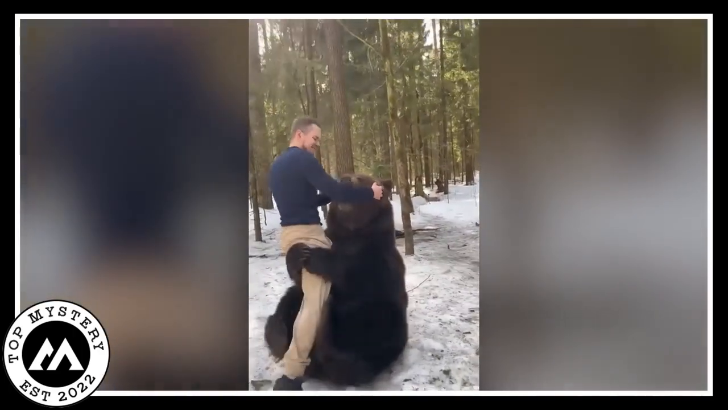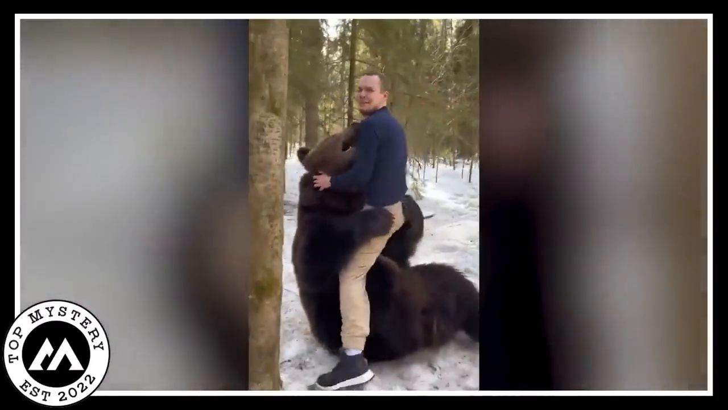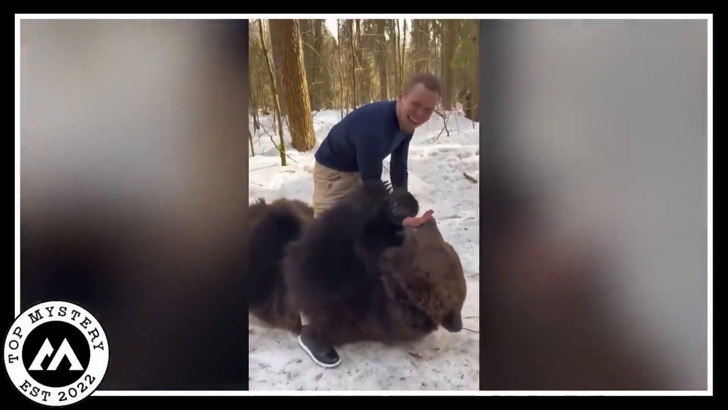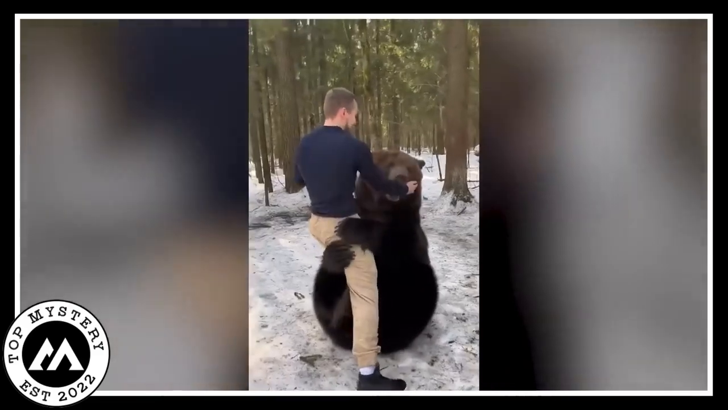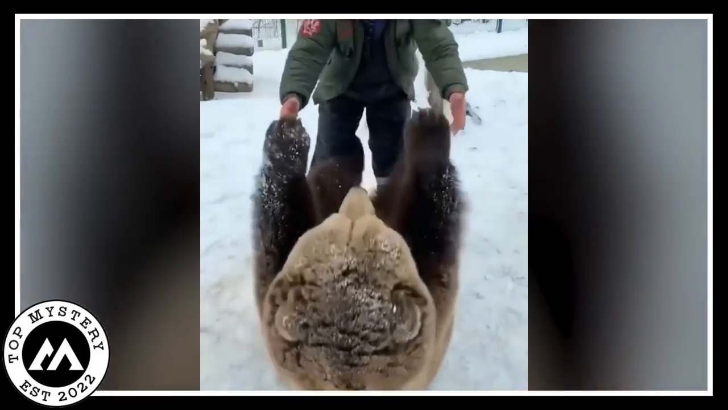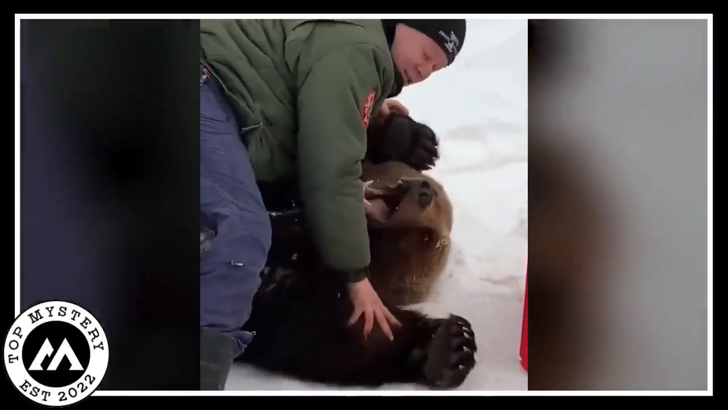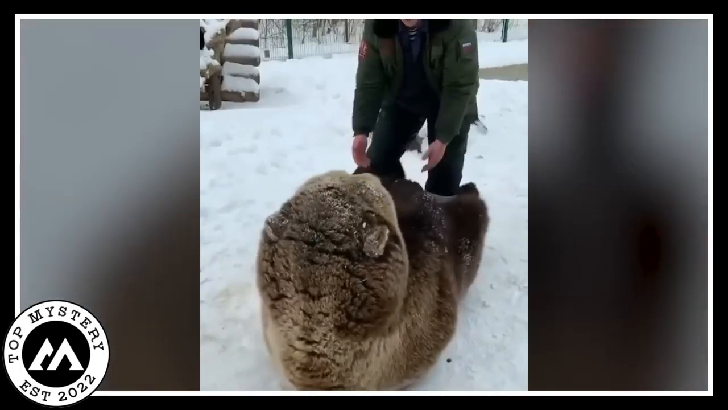Their bond is pure joy, making you want to join in on the fun. The bear's probably thinking, this human is my best buddy. And the guy's like, I've got the coolest bear friend ever. You can't help but smile watching them goofing around together. It's like a real-life teddy bear picnic, but with snow and genuine friendship vibes. If there's a happiness meter, this video would break it. It's that heartwarming. Just a bear and a human proving that friendship knows no bounds, especially when there's snow and playtime involved.